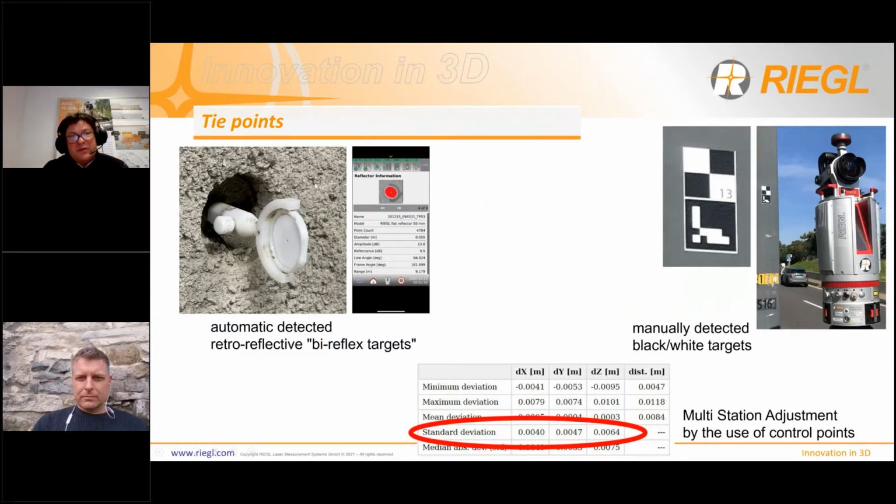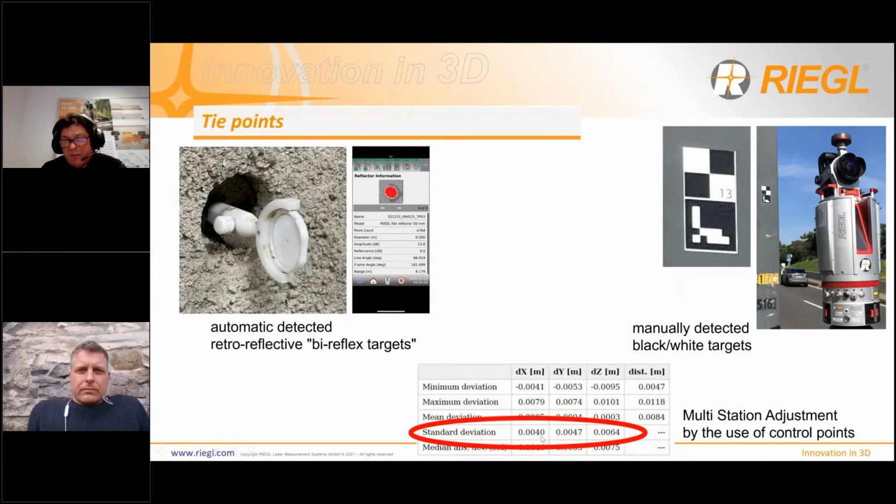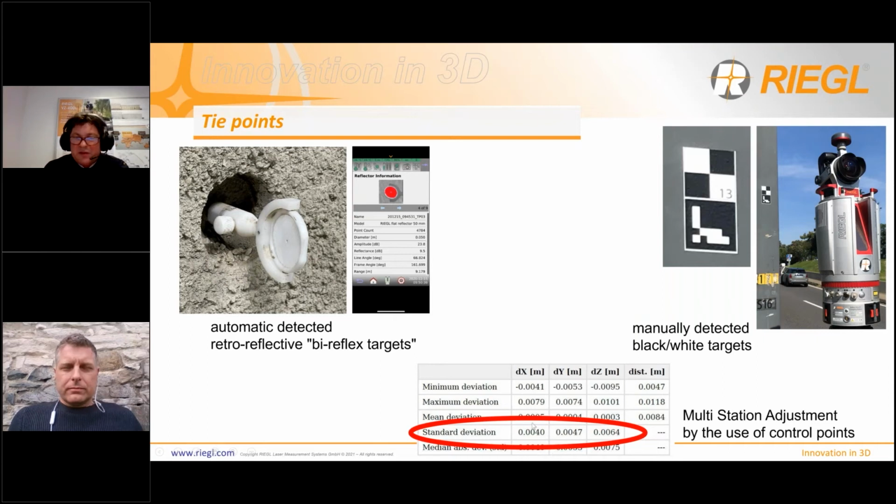Control points. We are using the so-called Riegl reflectors. These are retroreflective targets detected fully automatically. But we can also use manually detected black-white targets, as you can see on the right side. That was a project in Vienna of a bridge with 300 scan positions.